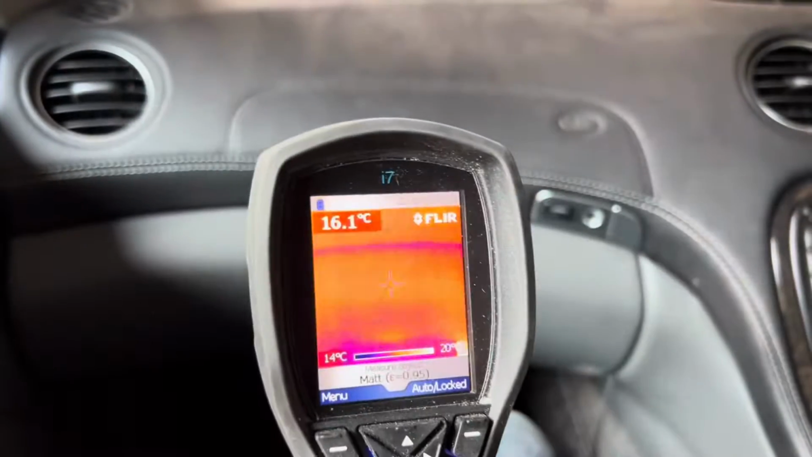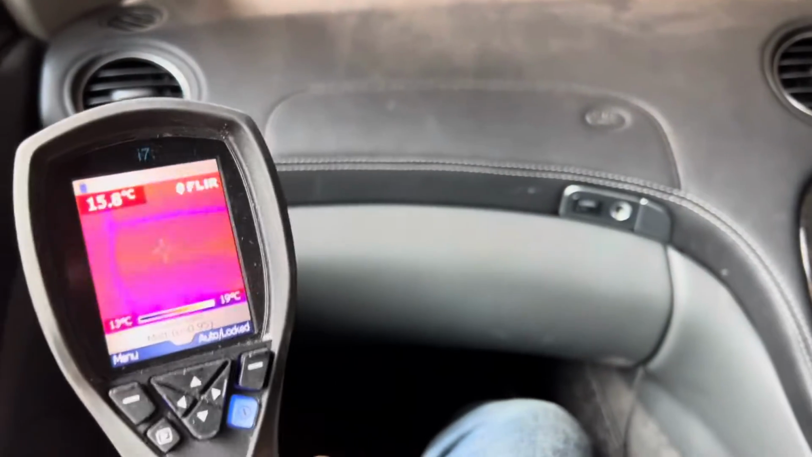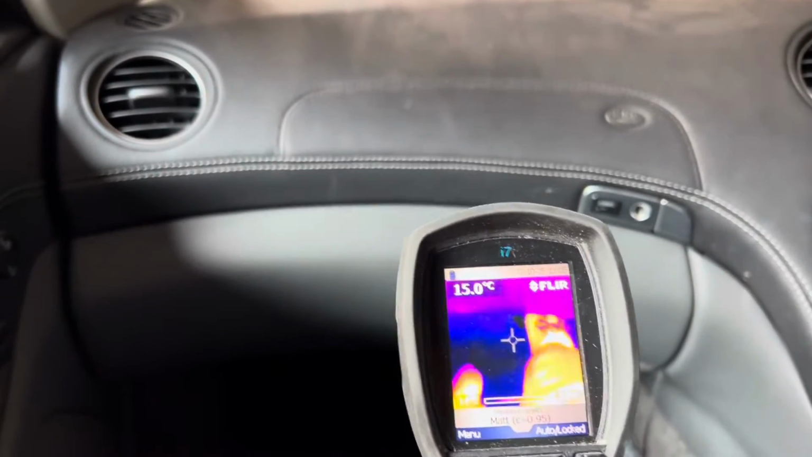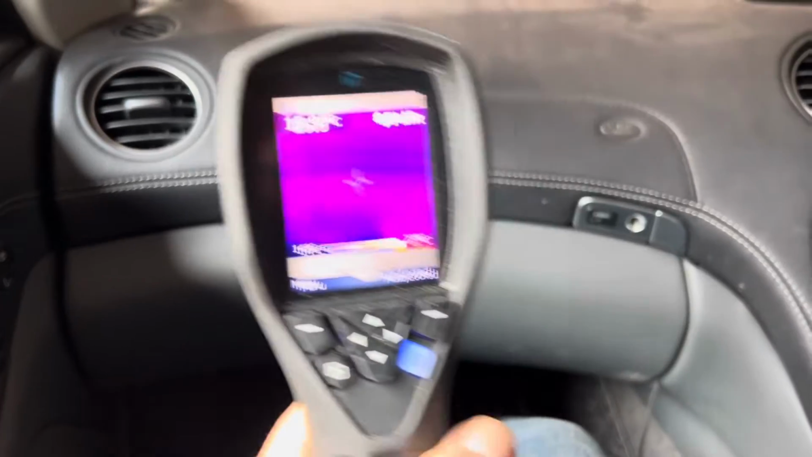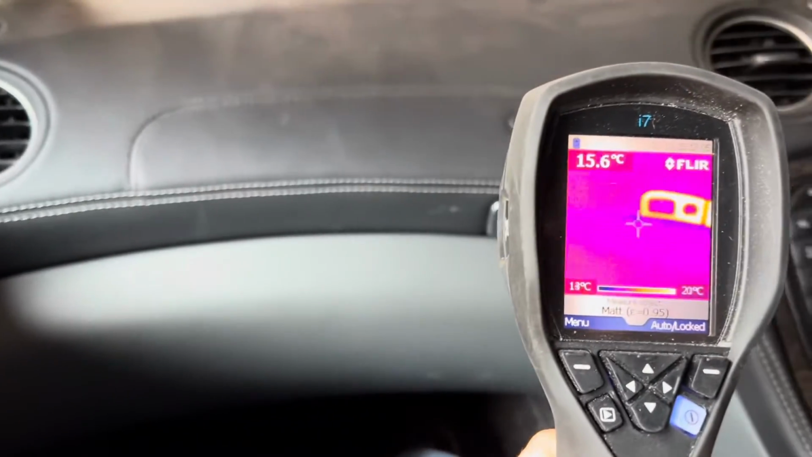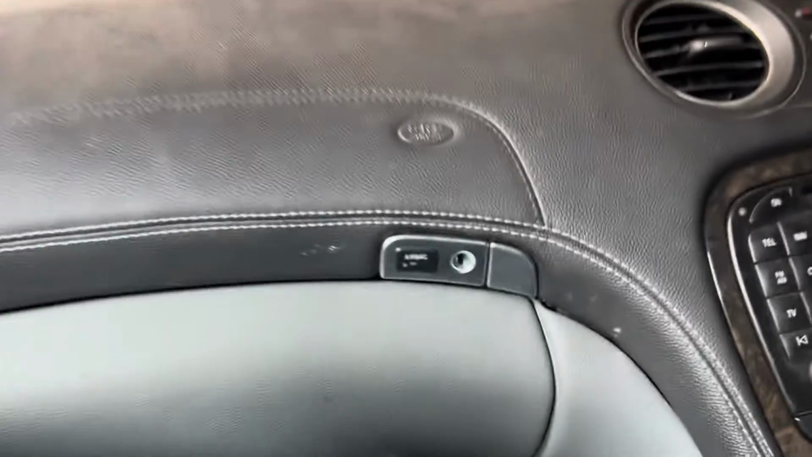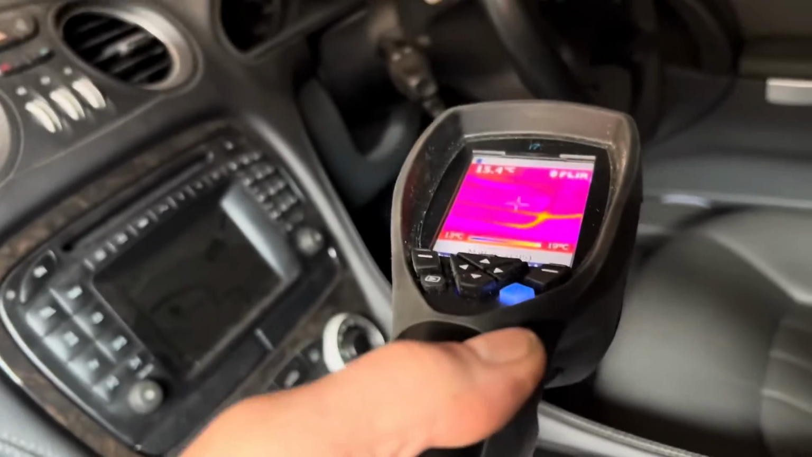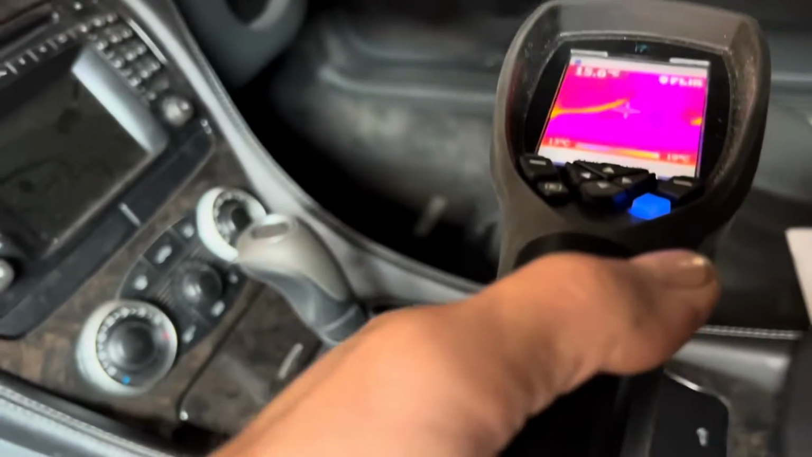Staying inside the car now, with all the doors closed, there's no lights on. When we did this before and pointed this at the glove box, you could see a big orange glow. The orange glow there is obviously just my warm feet, and the orange glow there is just that metal reflective buckle. Now just watch what happens when I move this heat sensitive camera across here.